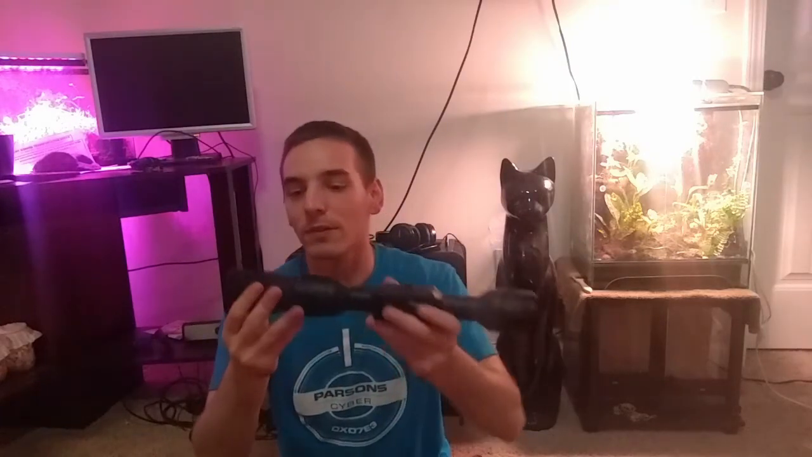So what I can do is use this not only as a rifle scope if I ever wanted to get into wild pig hunting, but just going out and seeing all the crazy animals that are out there. What I did was I went out in my local neighborhood. We've got a nature trail back there, so I went out at night and I just took this thing for a spin. And what I saw is really kind of mind-blowing.